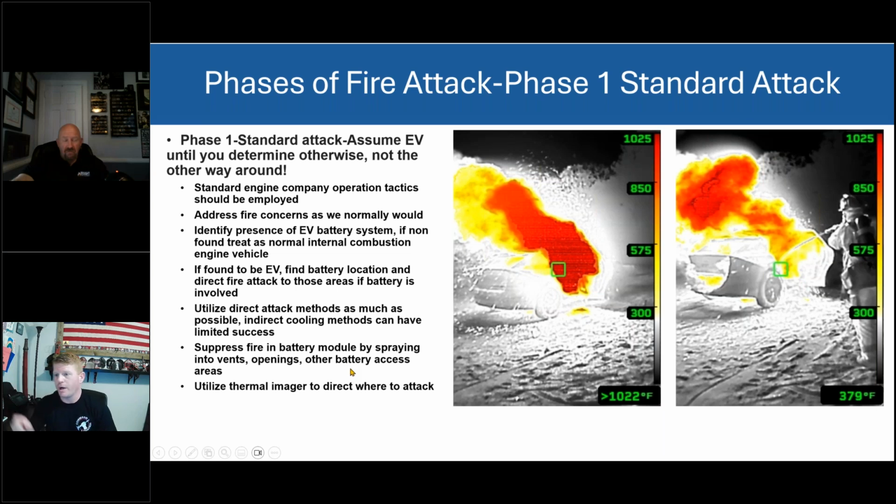expectation to meet there. But if you take the nozzle, even at a low flow, and direct it to the vents, direct it to the openings, direct it to the pressure exhaust ports of where these things are coming out of the batteries, you will find success. Use the thermal imager, find where you're there, and then align what you see without the imager and what you see with the imager, and then direct your efforts there.